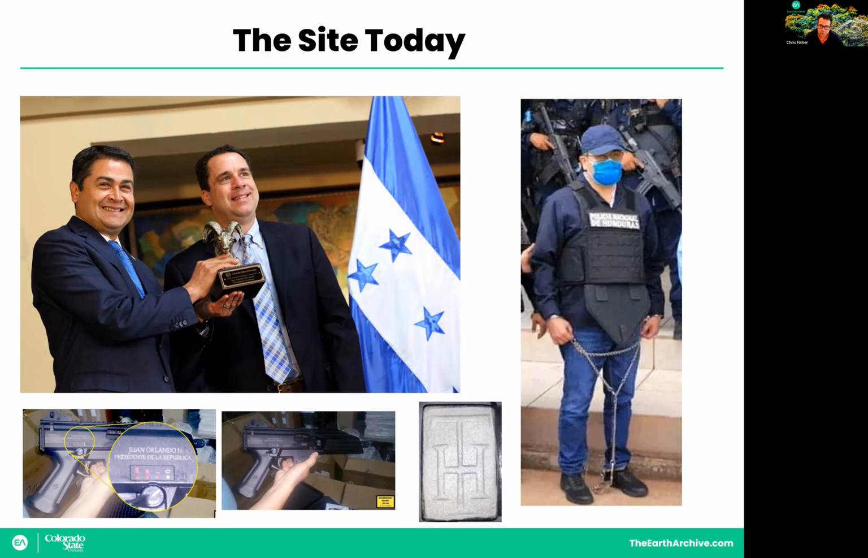Juan Orlando two weeks ago was arrested and paraded. He was about to give himself up. He was indicted in the U.S. The U.S. wants to extradite him to face trial. He was about to give himself up to the U.S. authorities in Tegucigalpa, and the Hondurans snatched him up. And they did a show and tell with Juan Orlando in chains.